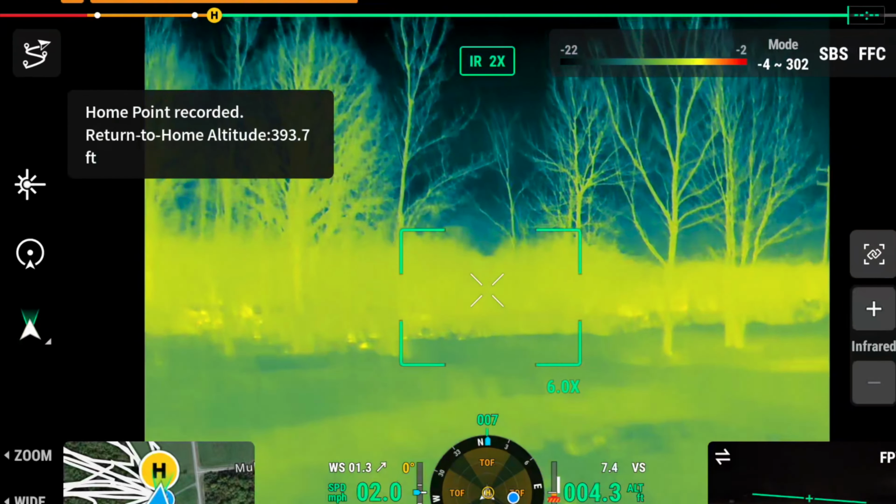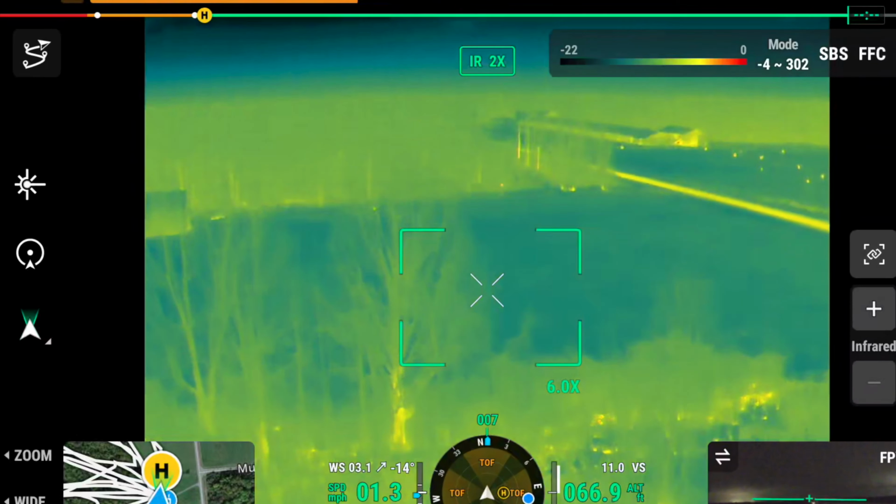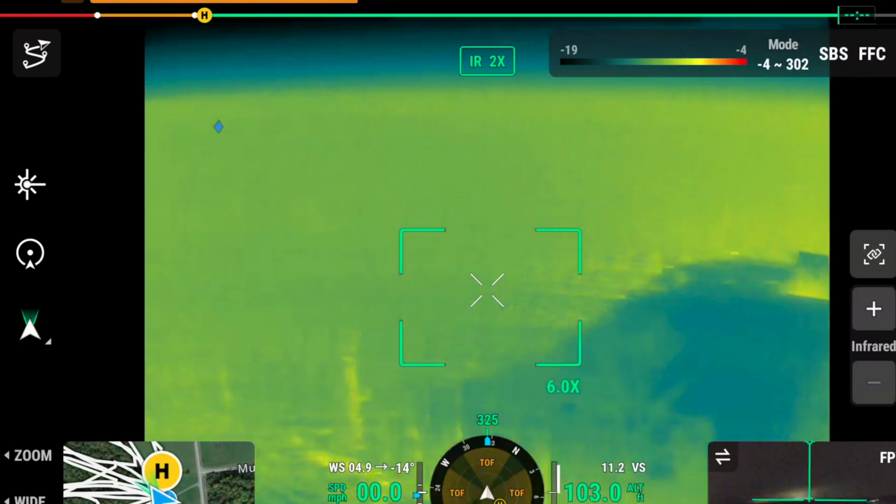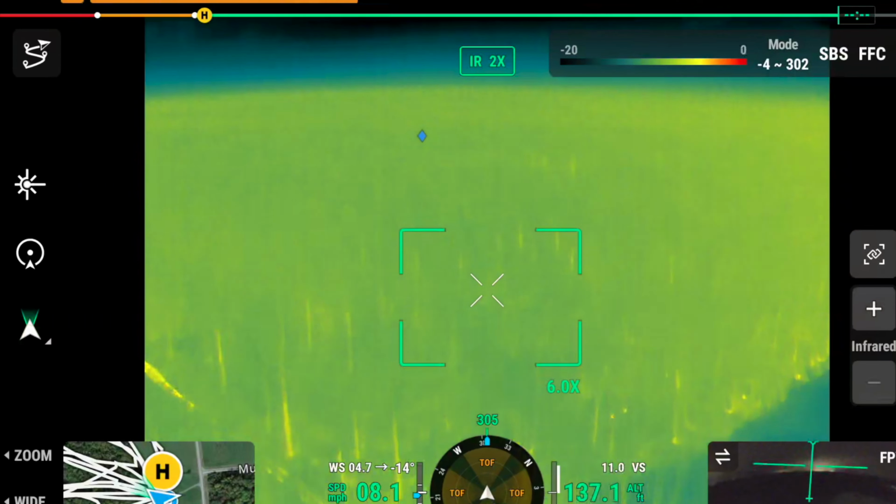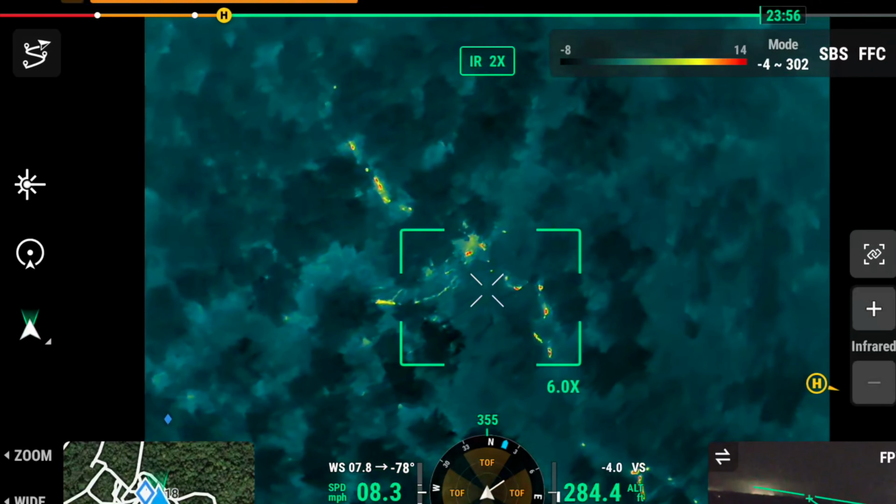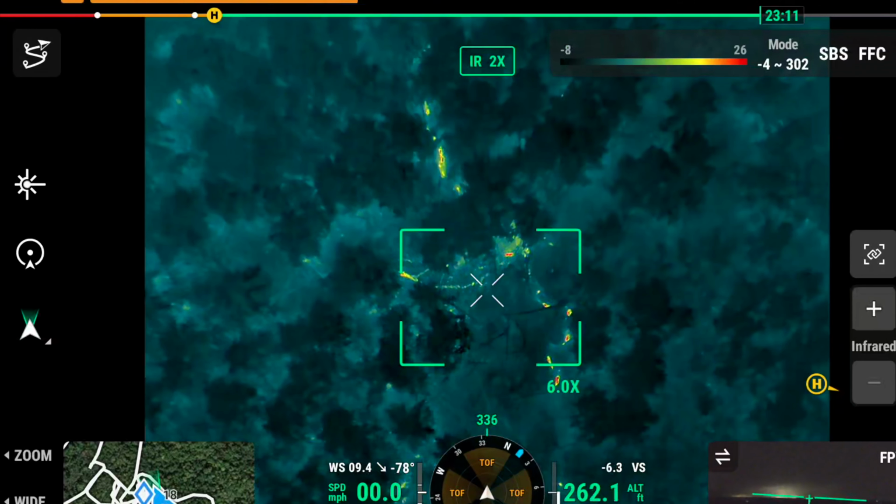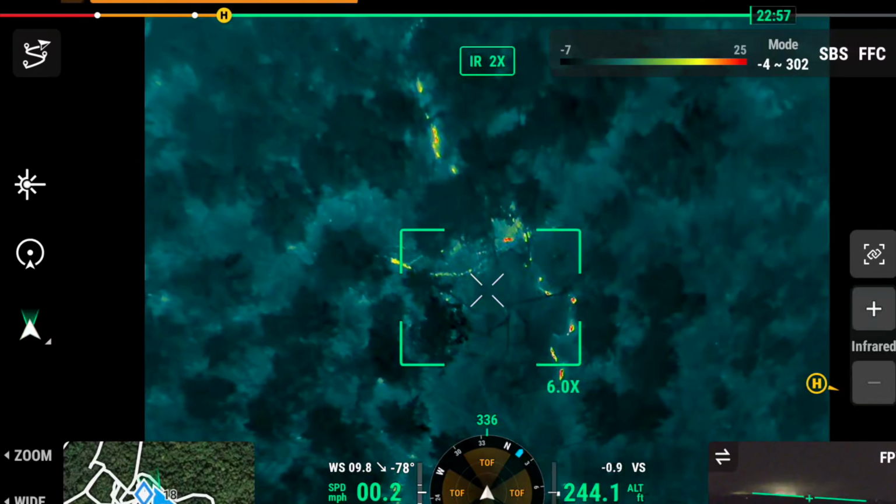Taking off. Home point updated. Check map to confirm. Okay, I'm heading back over towards that pin. Okay. Okay, so yeah, I'm back in that. I'm back. Yeah, I can see it. Okay, yeah. If you want, just come my way.